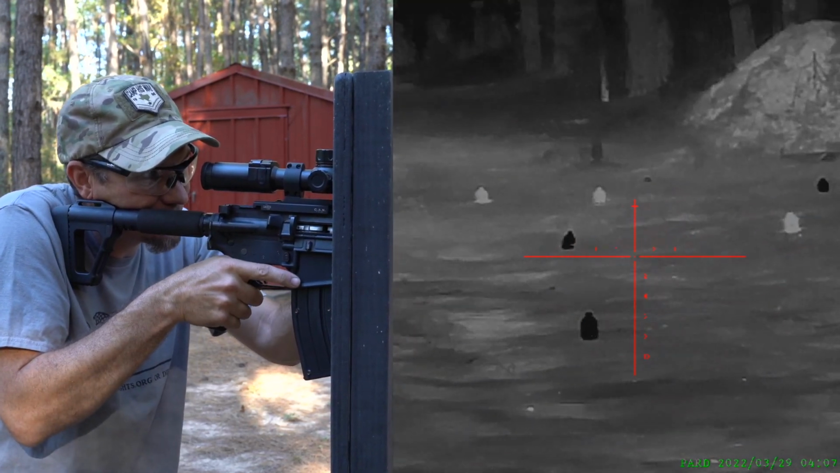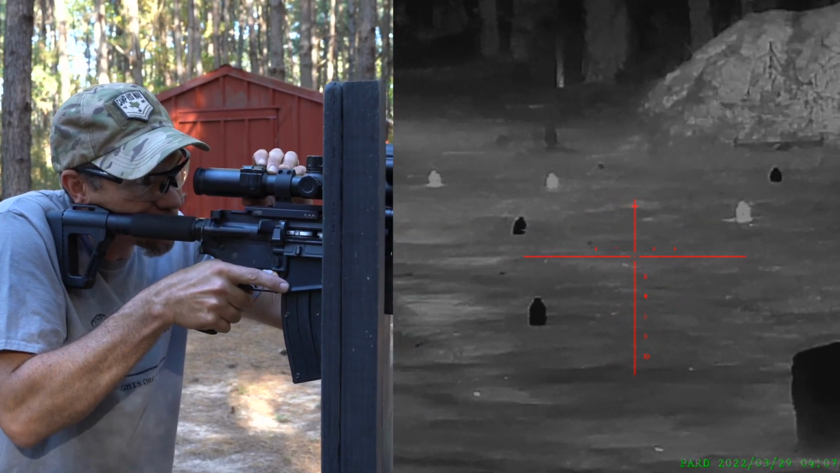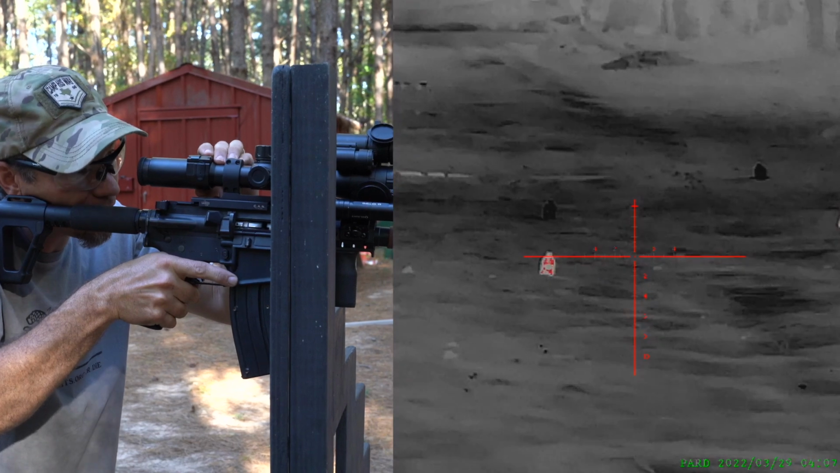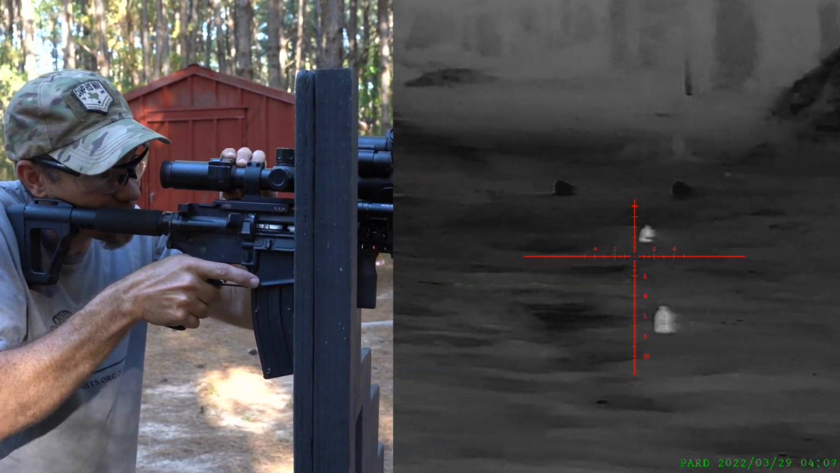So you can see the black ones that are hot because we're on black hot. You can see the white ones that are cold. And I'm going to show you some of the different color schemes, because red hot, that's my favorite. If we're out in the forest and such, you can see a stump decaying or a deer walking. The indigo's pretty hot too. Oh yeah, that one's actually pretty cool right now. And white hot is going to be opposite.